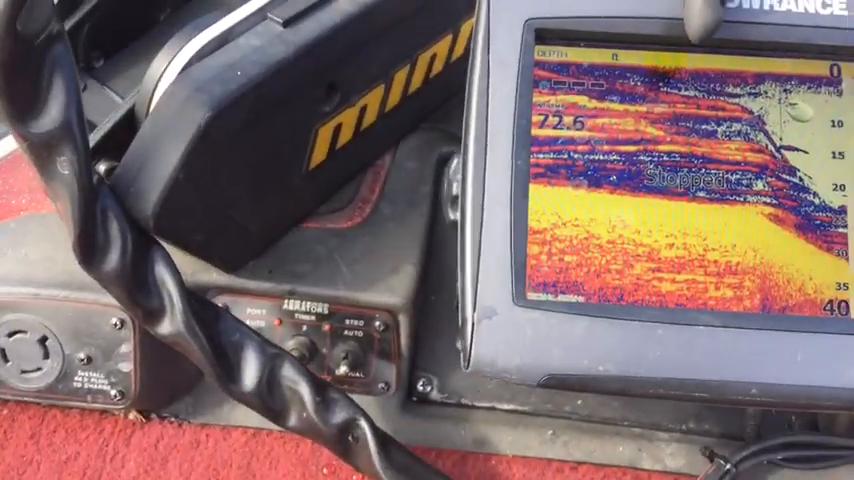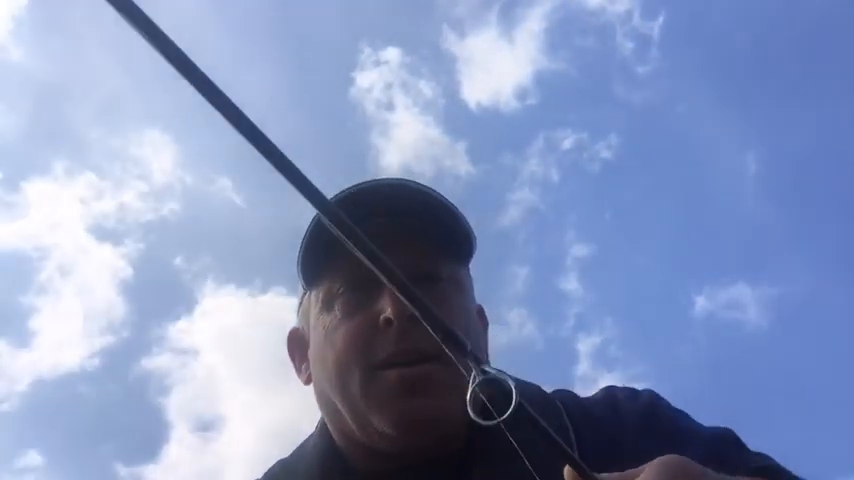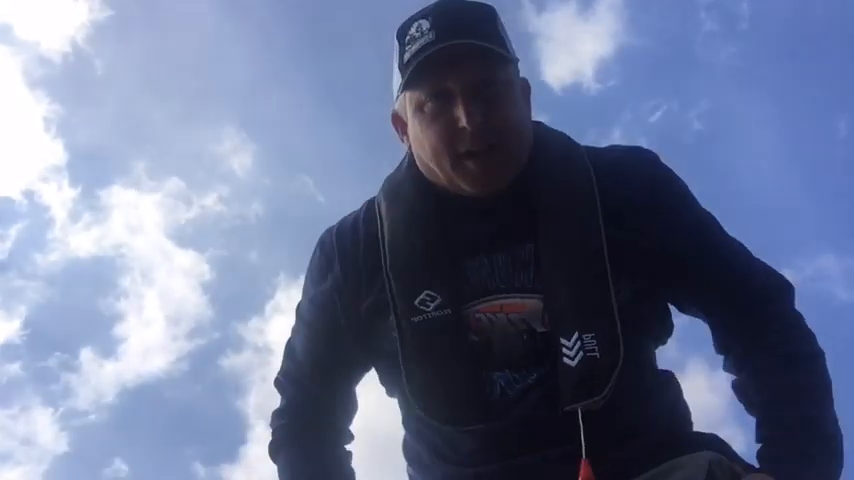So anyway, I'm going to cut this fish loose real fast. Not a giant crappie, but the next crappie could be a really big crappie. And I'm going to get my bracket.